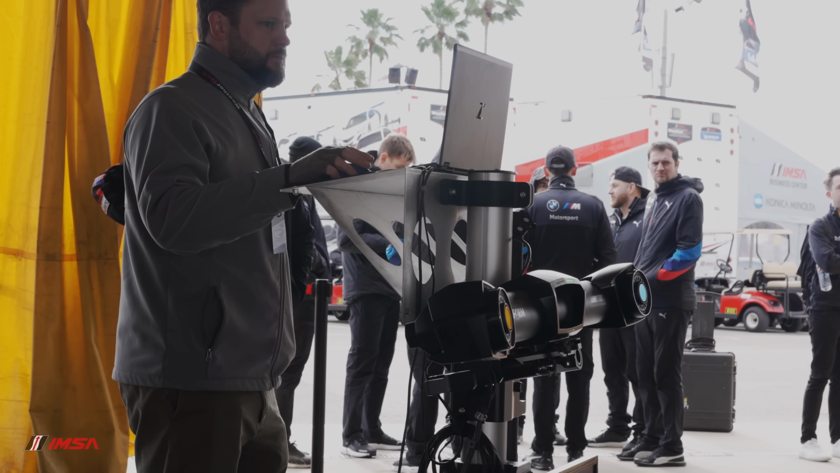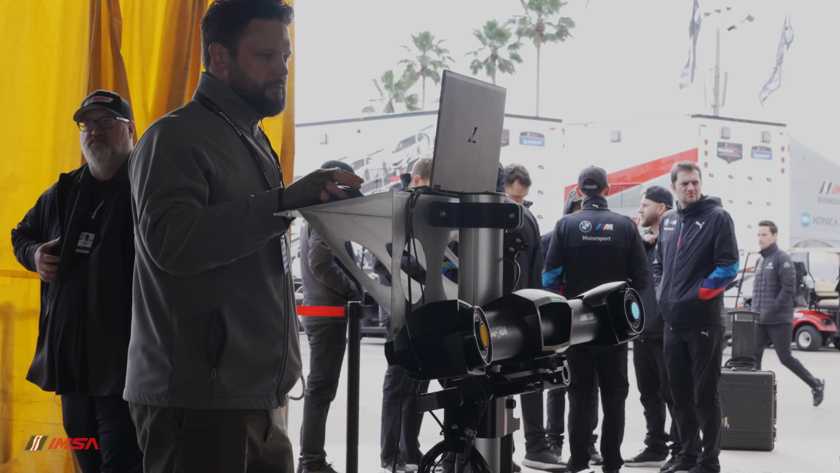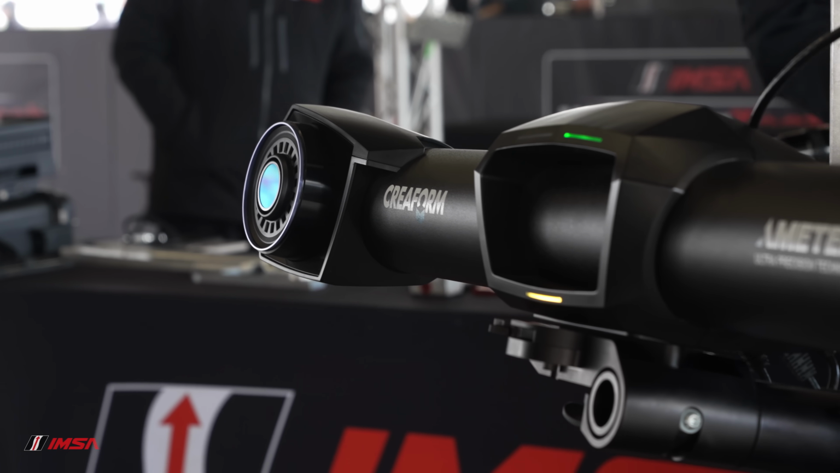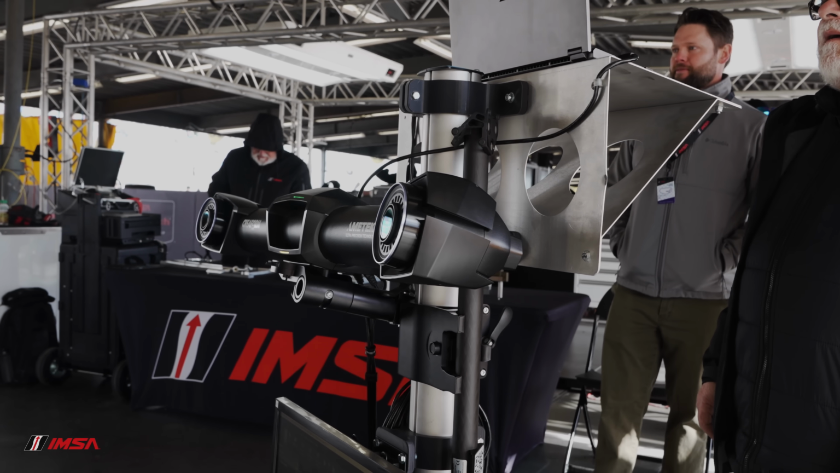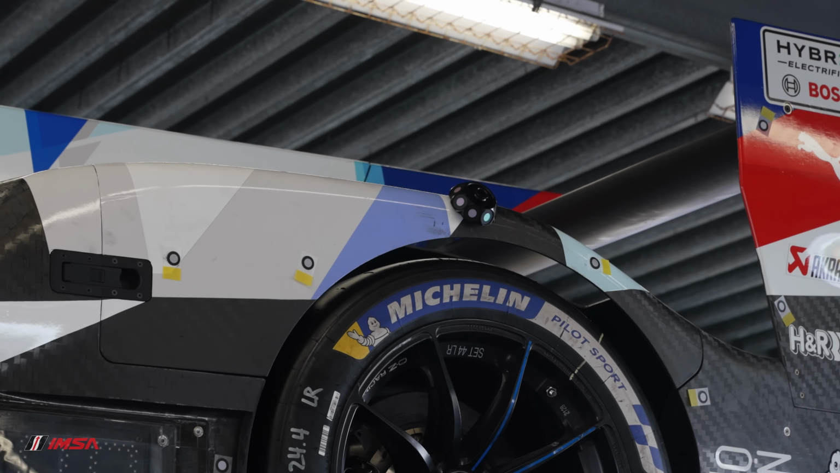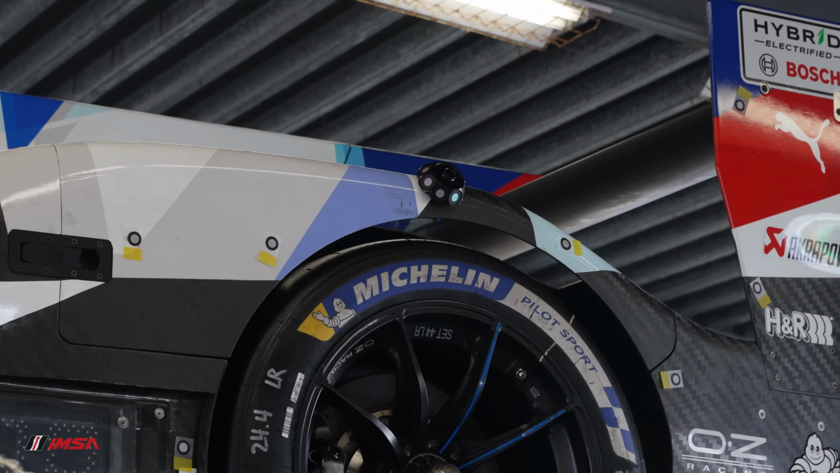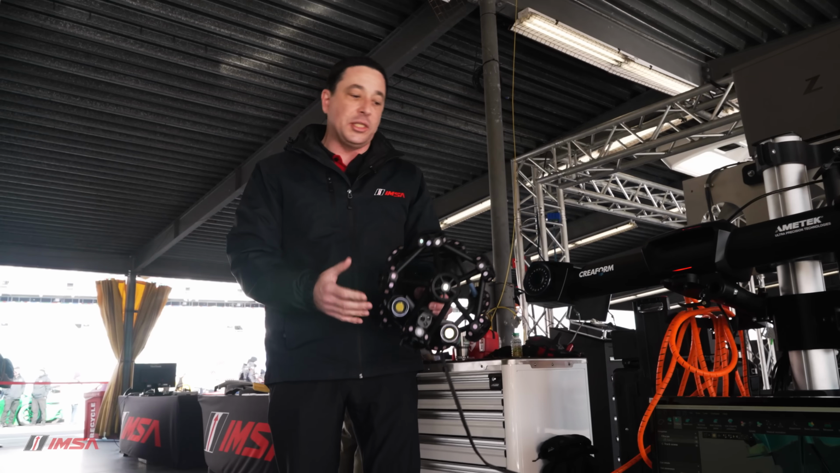One is we have a tracking camera system here: two cameras that are watching a variety of targets. You'll note that we apply reflective targets to the cars at certain points of the body. And then the scanning wand also has the same targets on it.